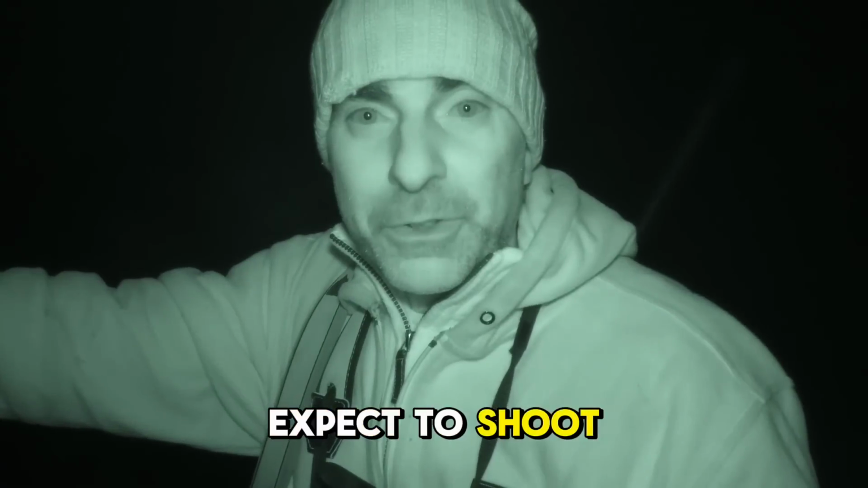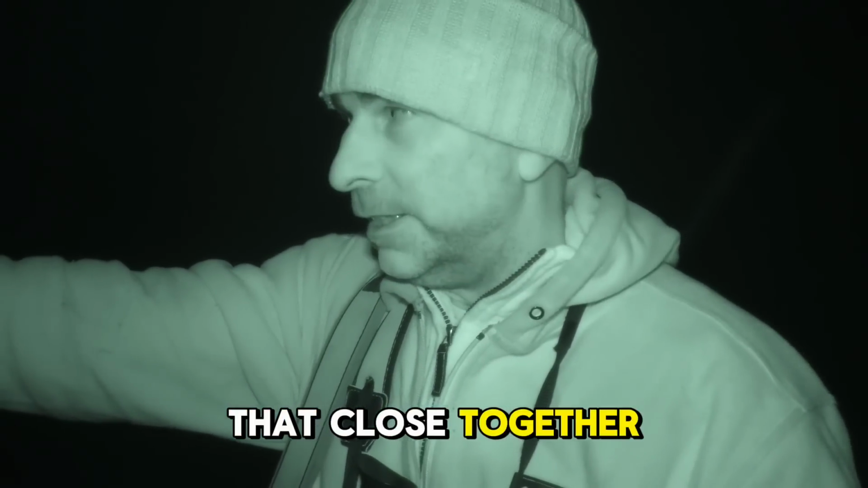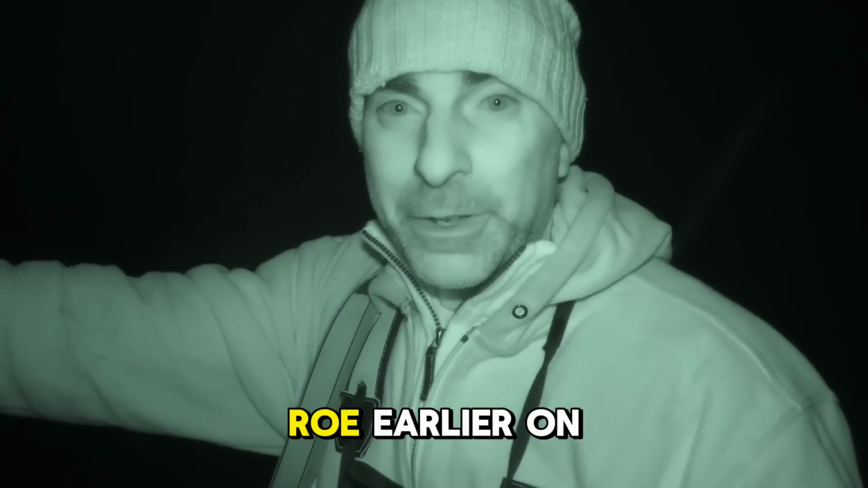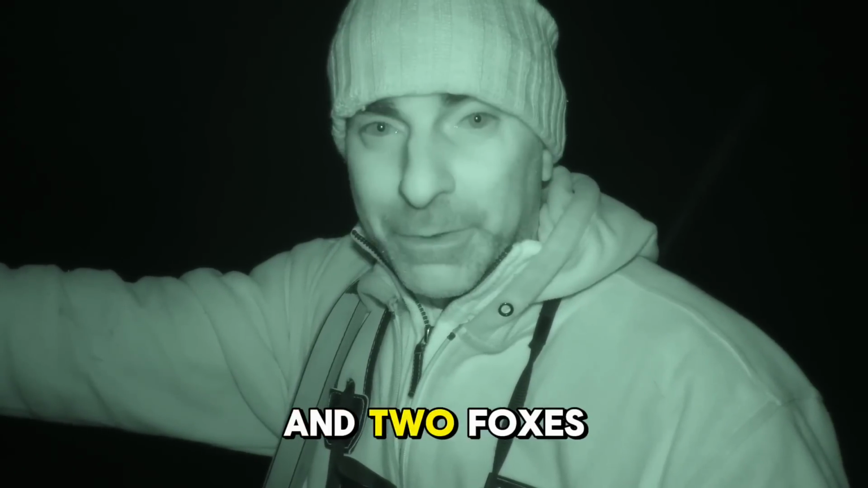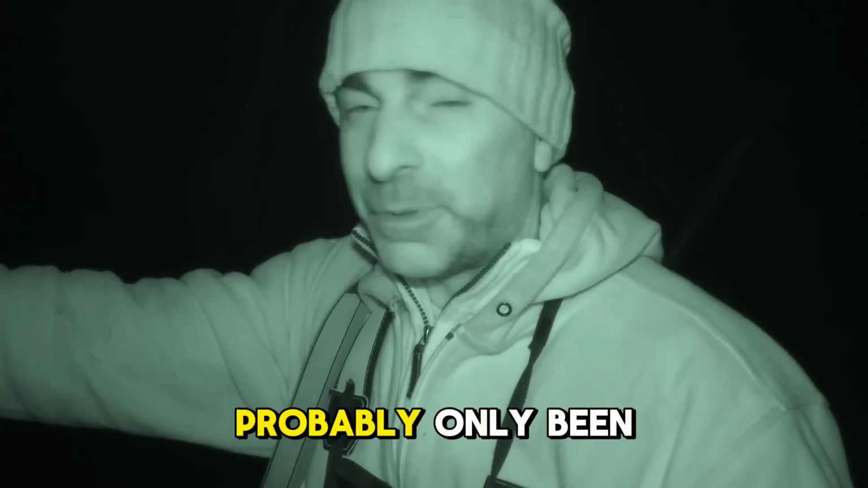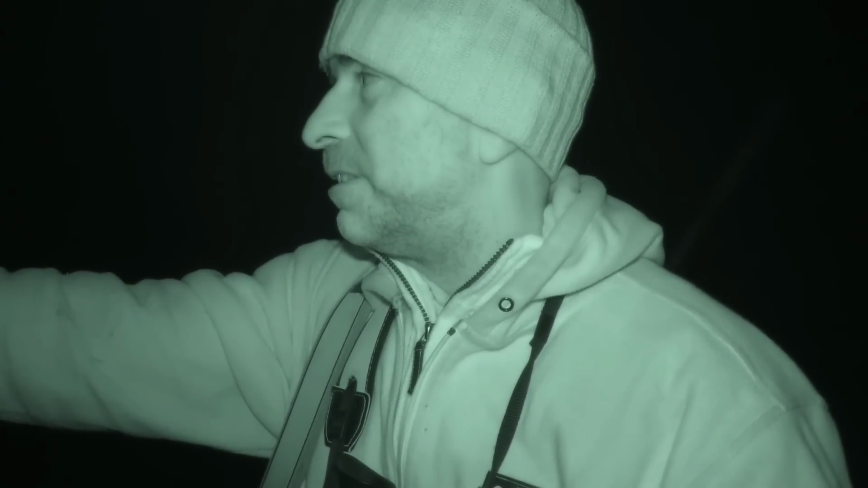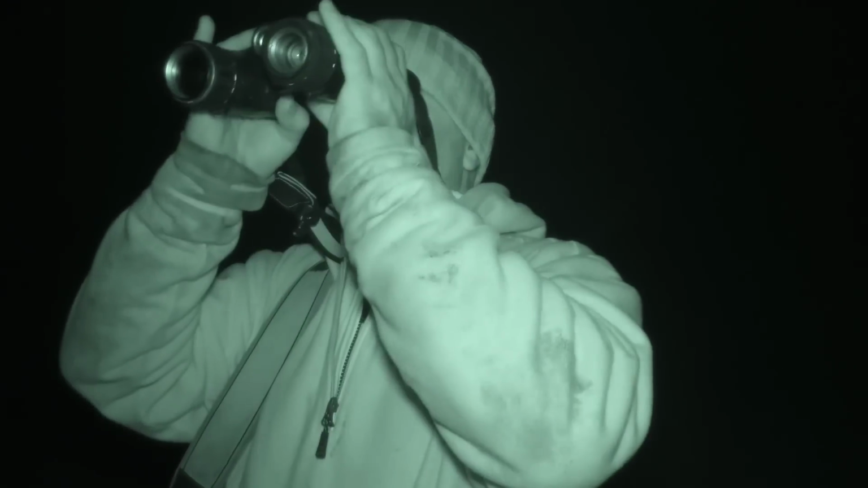Well, I didn't expect to shoot two like that close together. Brilliant start to the evening. So we've had a roe earlier on and two foxes. Probably only been out a few hours now, I suppose. Wow, good start.